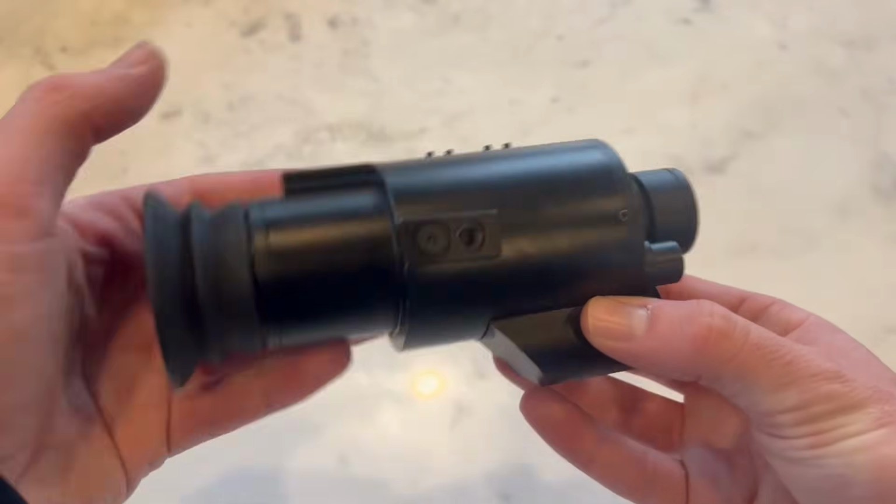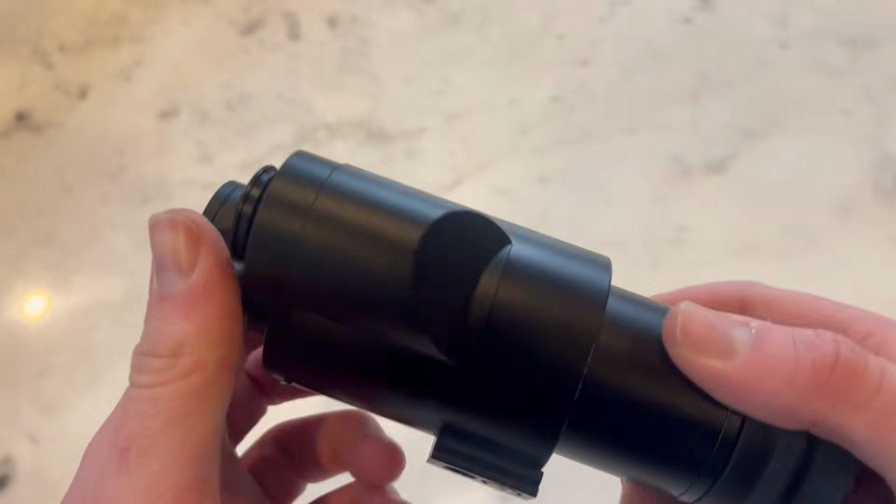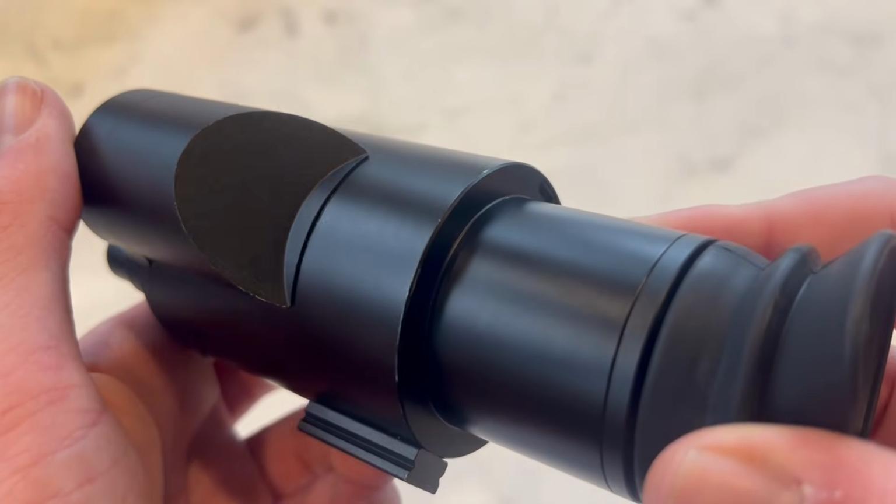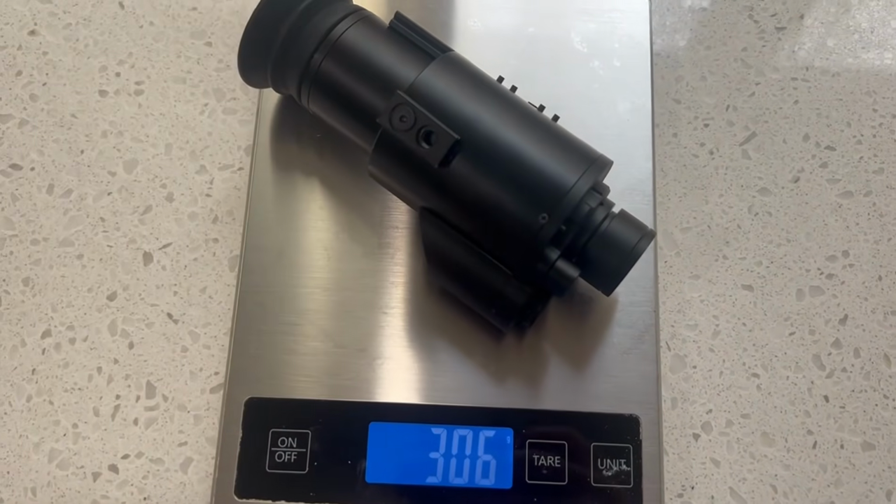The housing is quite large at 5.9 inches long and 2.8 inches at the widest. The housing seems to be made out of a cheap metal, I'm guessing aluminum. It feels cheap yet rugged enough to use for some airsoft or to get dropped on some rocks. The housing is not waterproof as there are gaps in it. The device weighs 307 grams.